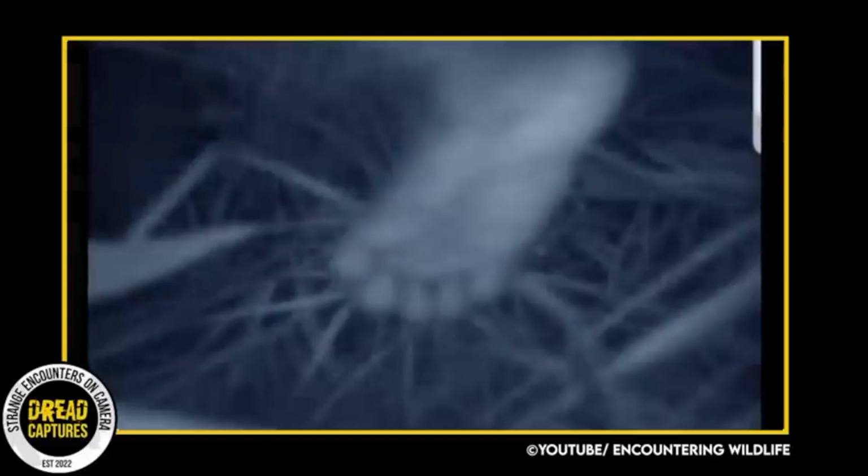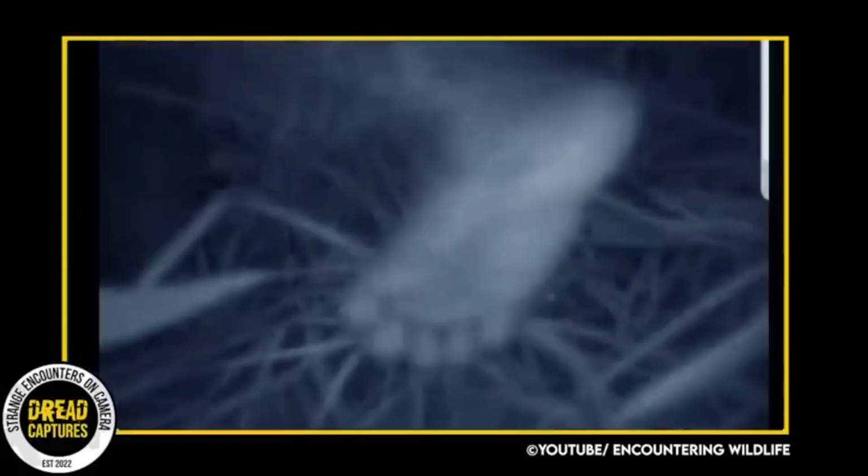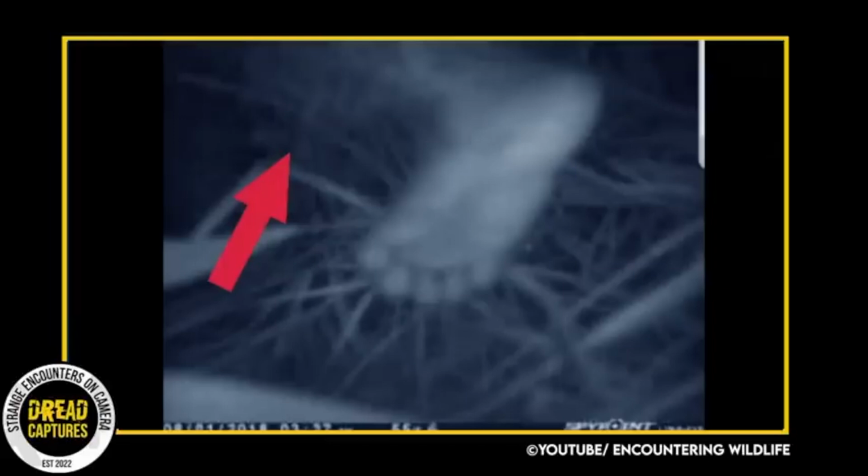The trail camera, which was hidden and low to the ground, recorded a 5-toed foot walking by, and the owner was apparently unaware of its presence. The leg hair hanging down from the foot confirms that it is definitely very hairy, no doubt about that.